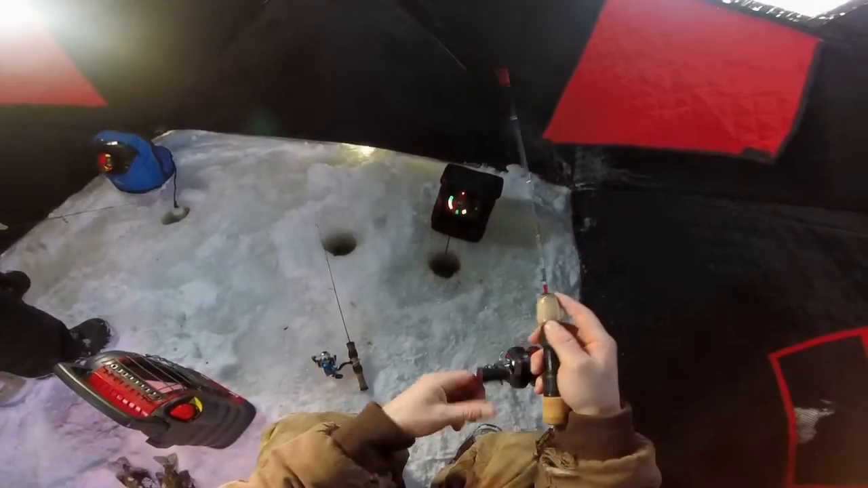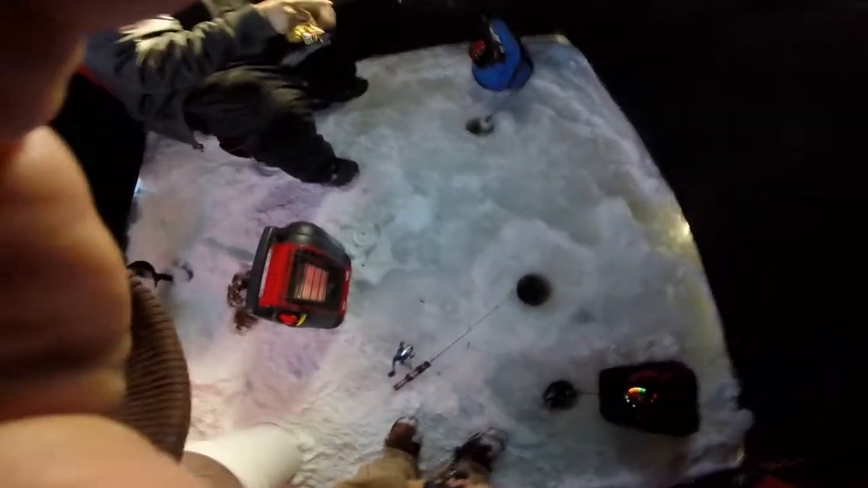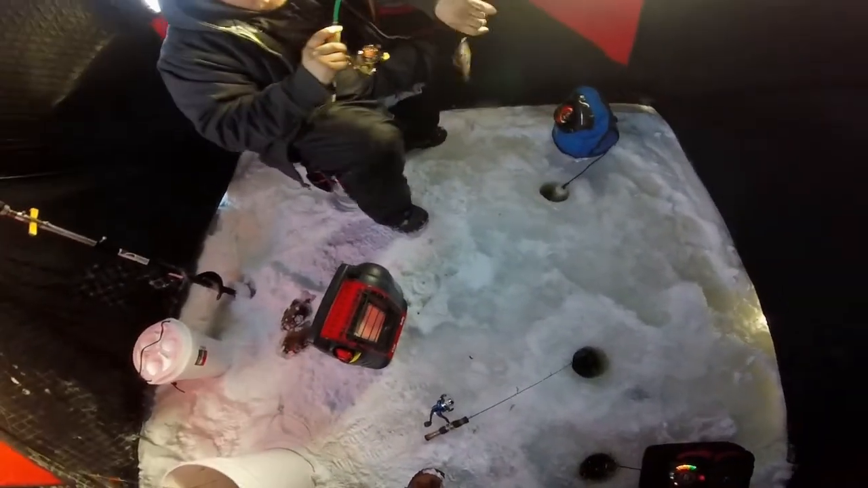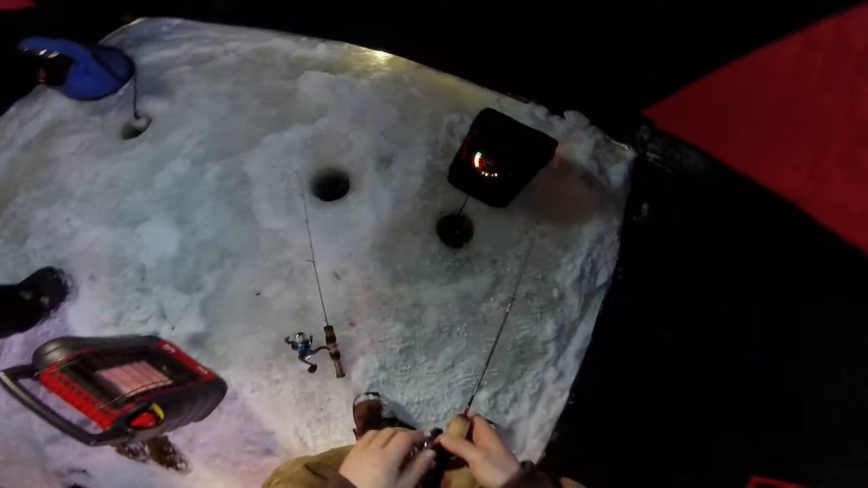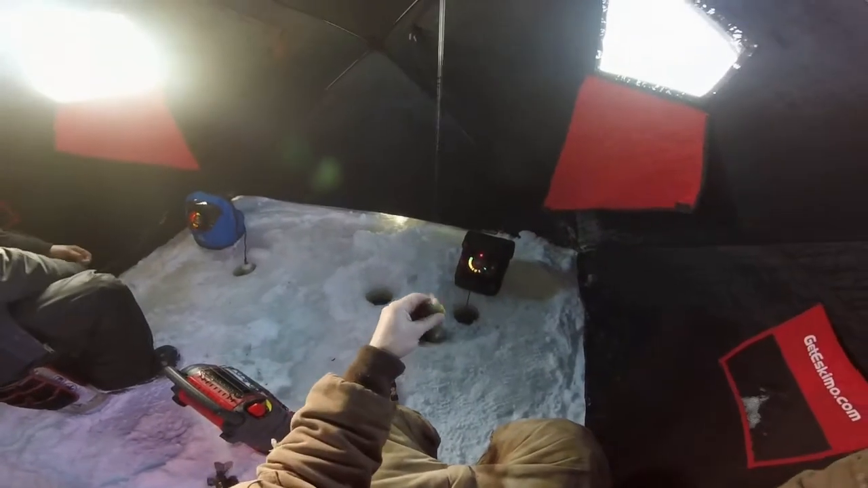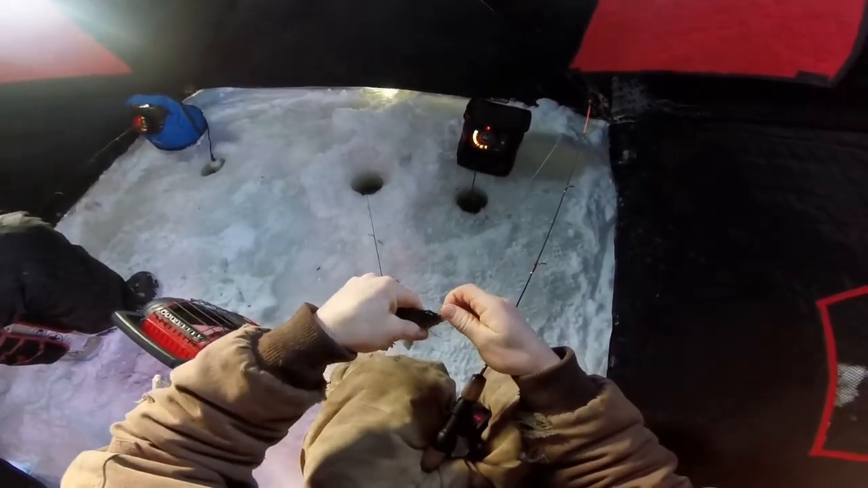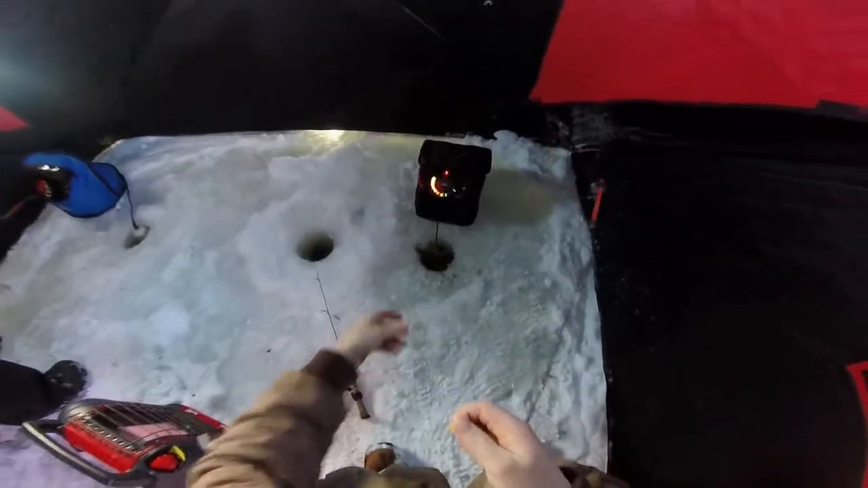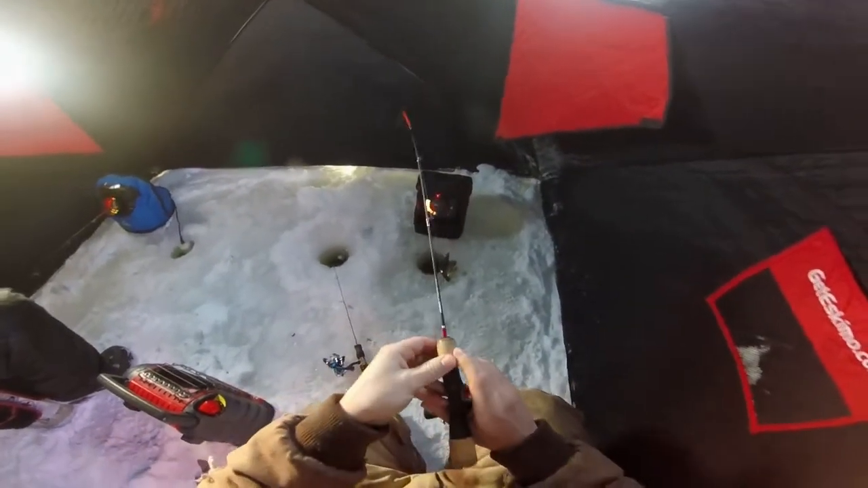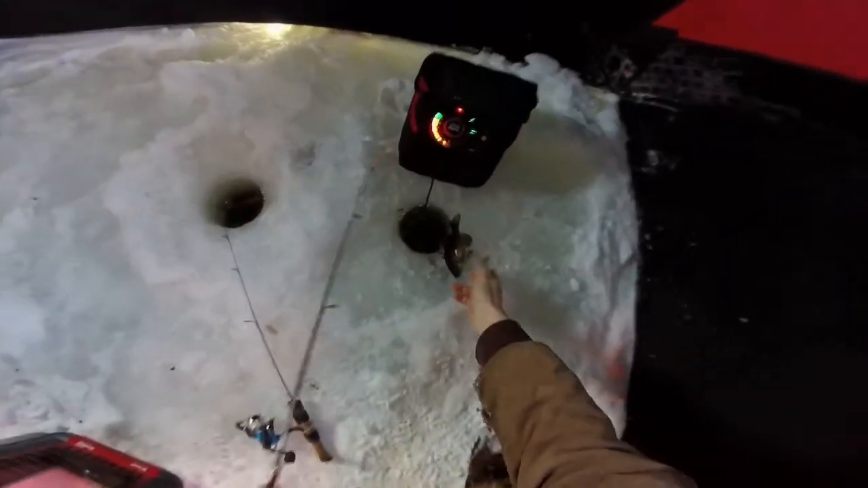Oh, that's a tiny fish. Ooh, drag peeler. Drag peeler. I don't think it's very big. Woo! Yeah. No. Got a lot of fight for a little fella. Oh, got that one. Little guy. Came darting out of the hole. Swim away, little buddy. Find the water.